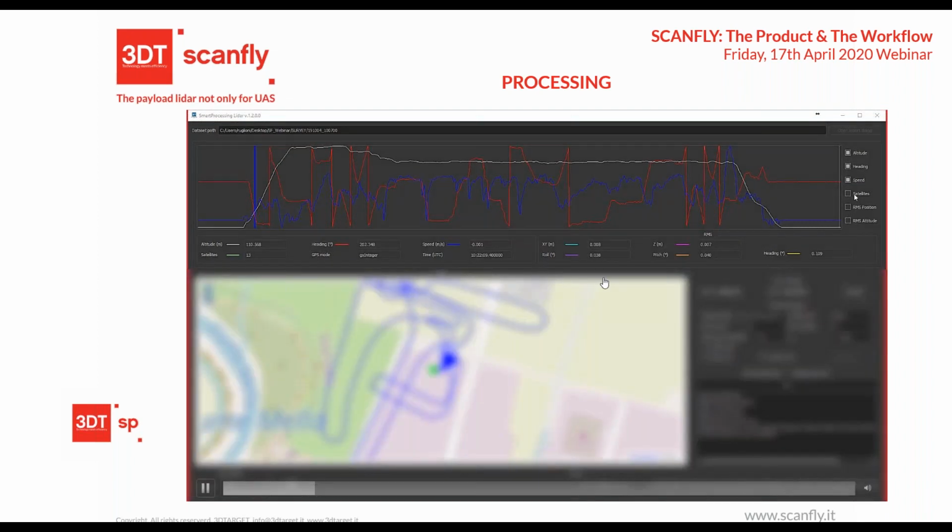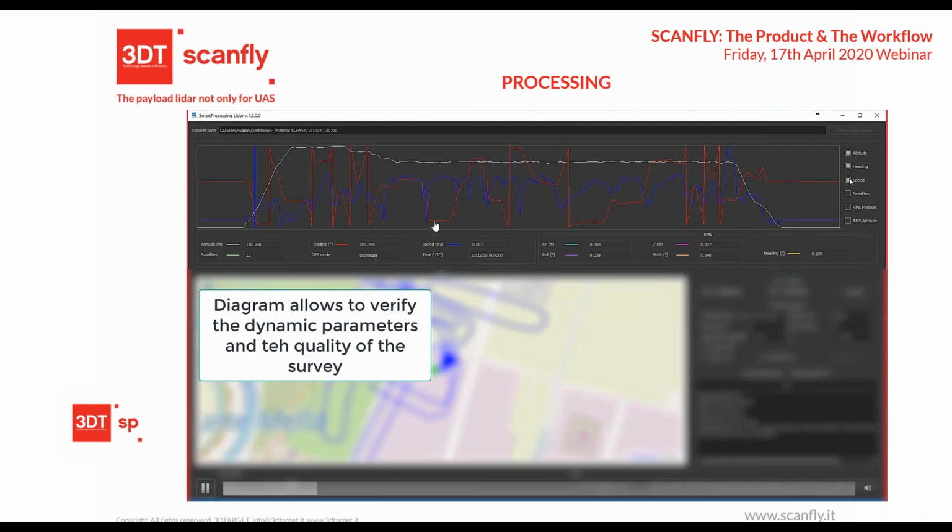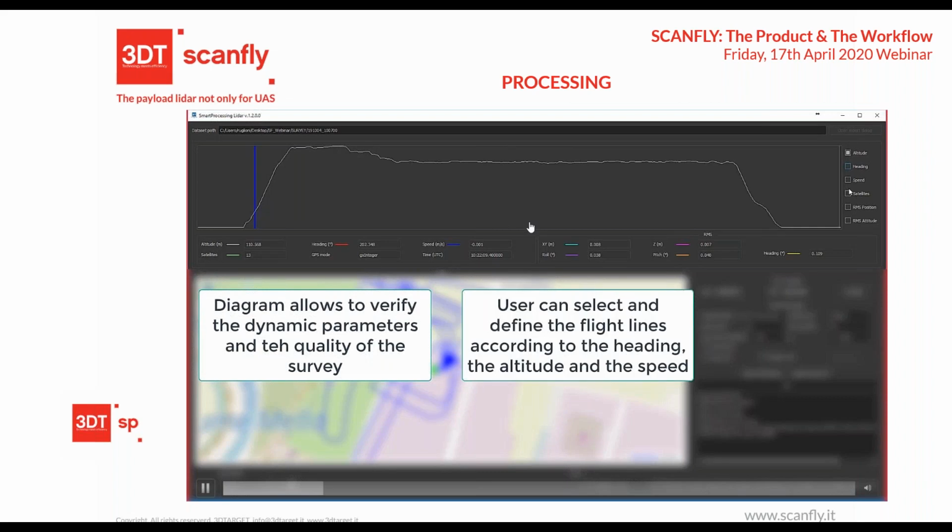Here on the top, you can see the diagrams to verify the quality of the surveys. As I told you, you can see a lot of information, and then we will go through defining the lines we want to extract.